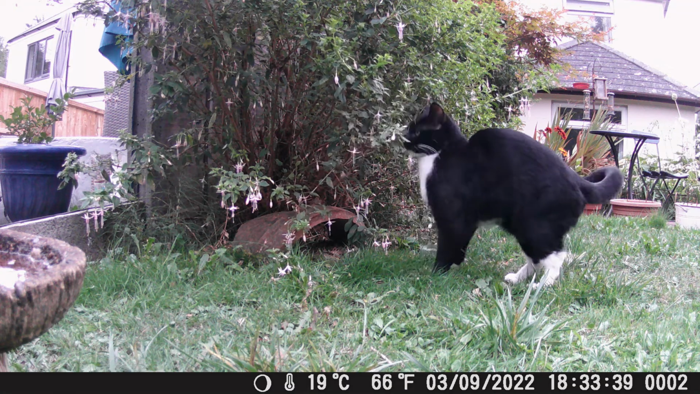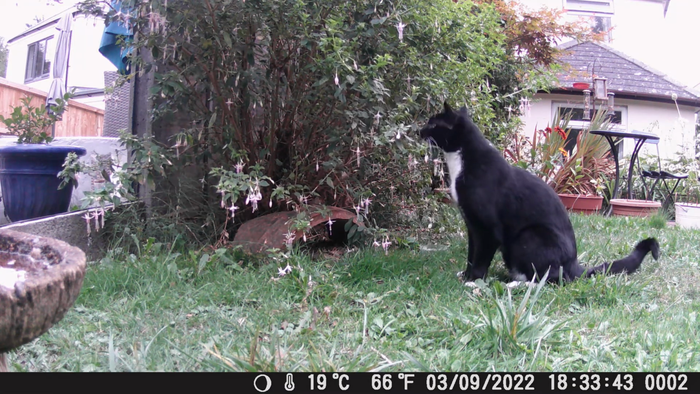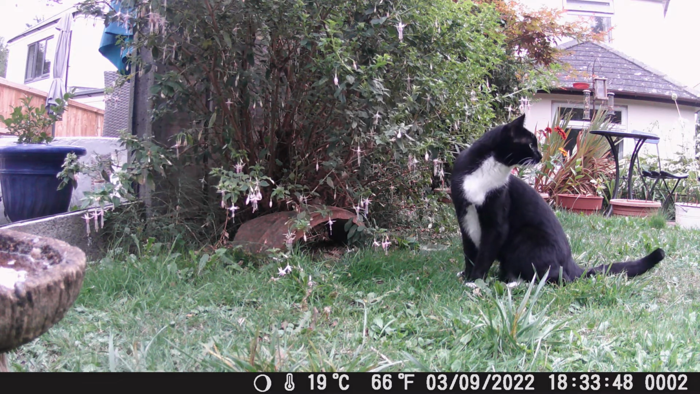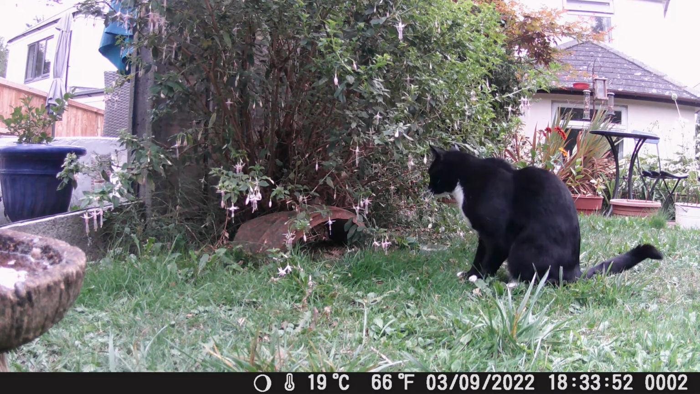So this morning we thought we'd check to see what's been moving the hedgehog bowls, because something clearly has been. We don't think it's a cat and we don't think it's the birds, so we're assuming that there might be a fox in the garden sometime during the night.